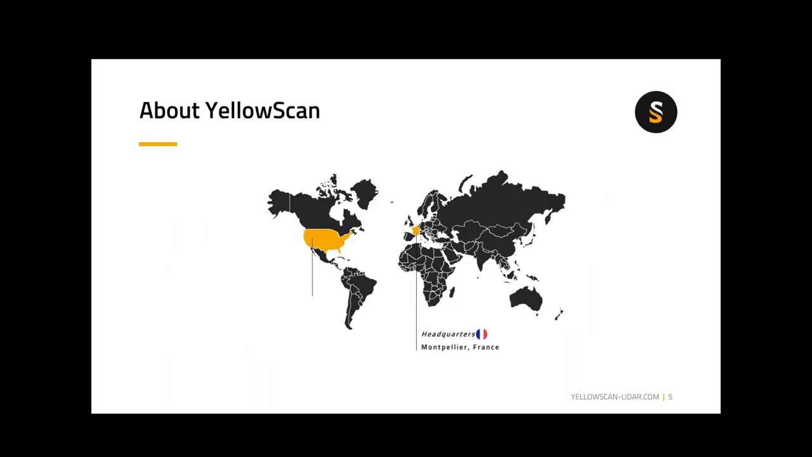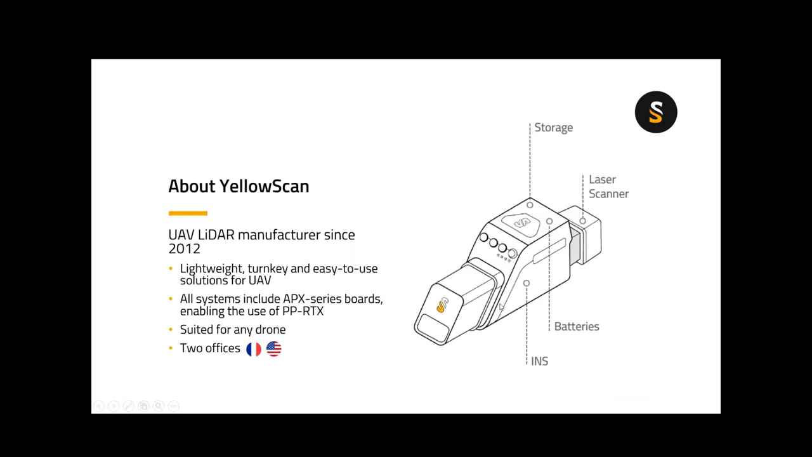Let me back that up for just one second. What I didn't mention here is that all of our systems have included in them a Trimble or Applanix APX series board that ties us even closer to the Trimble family.